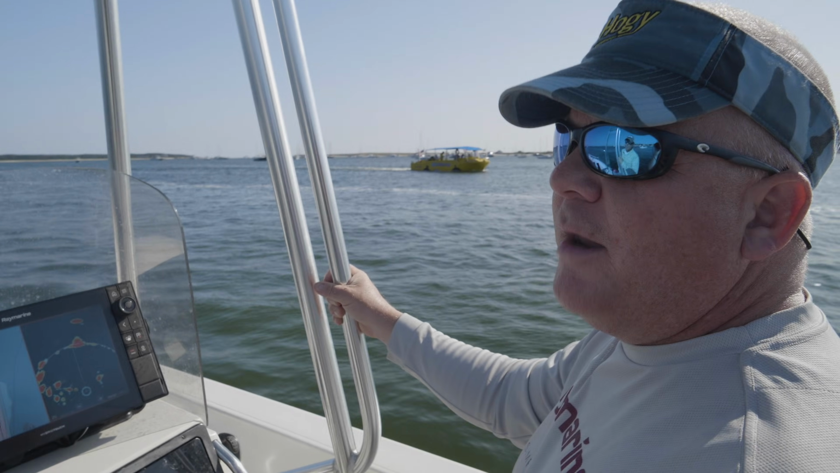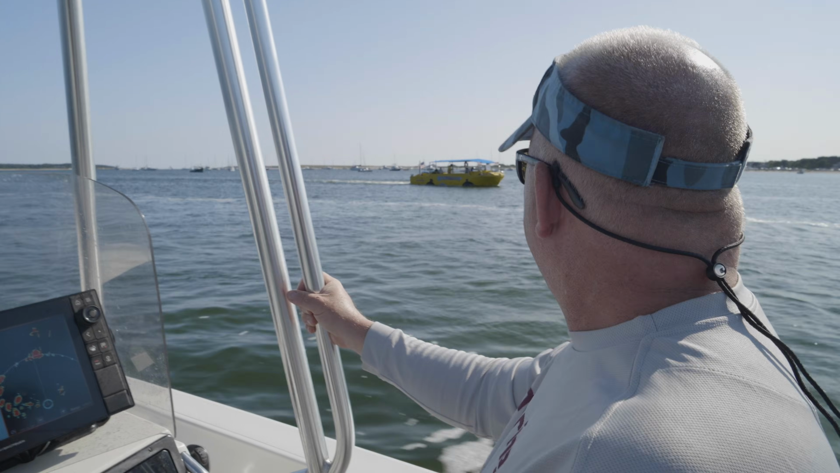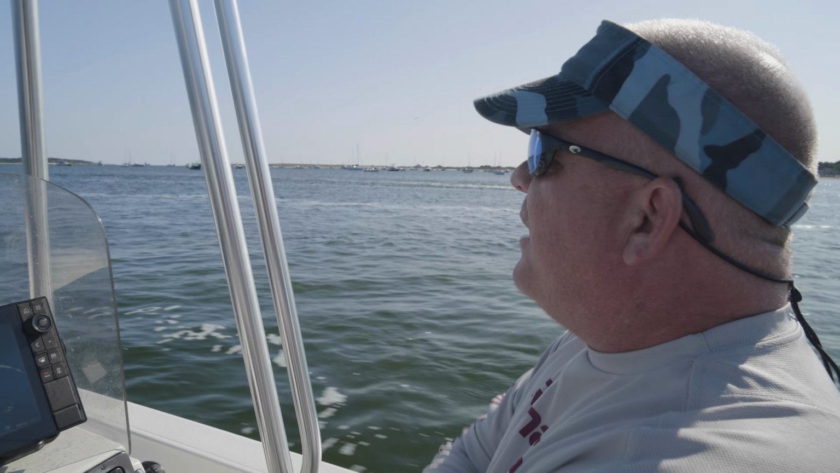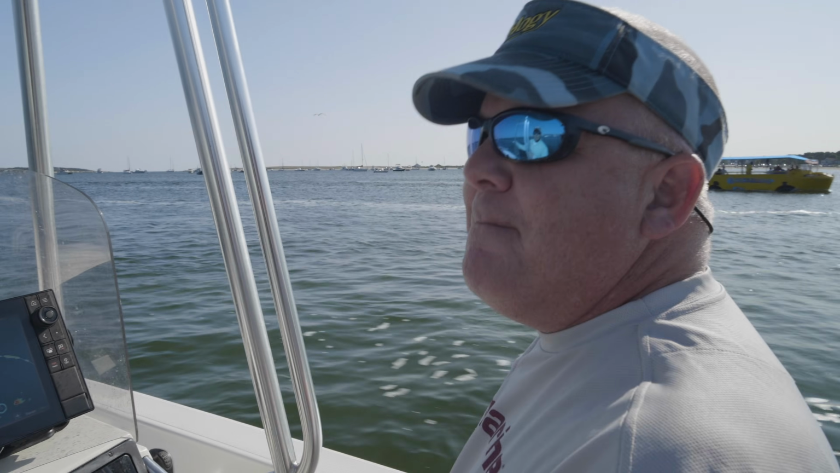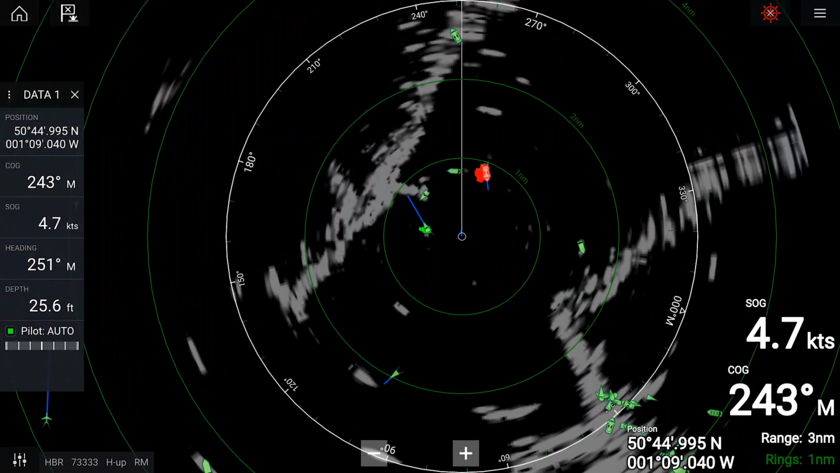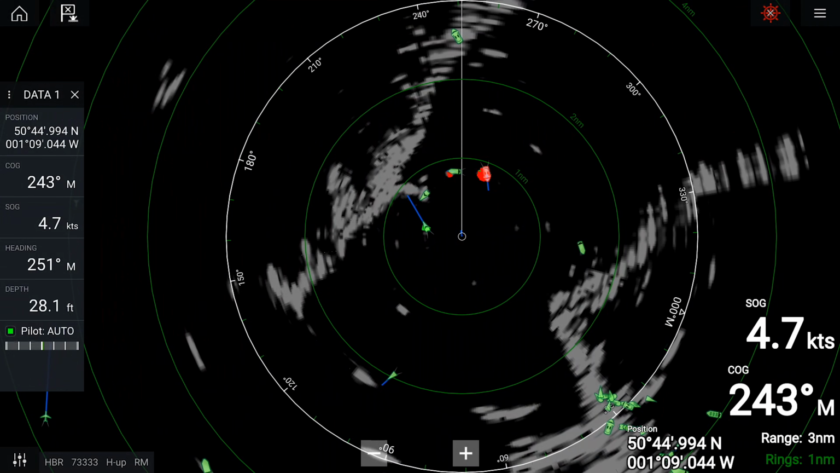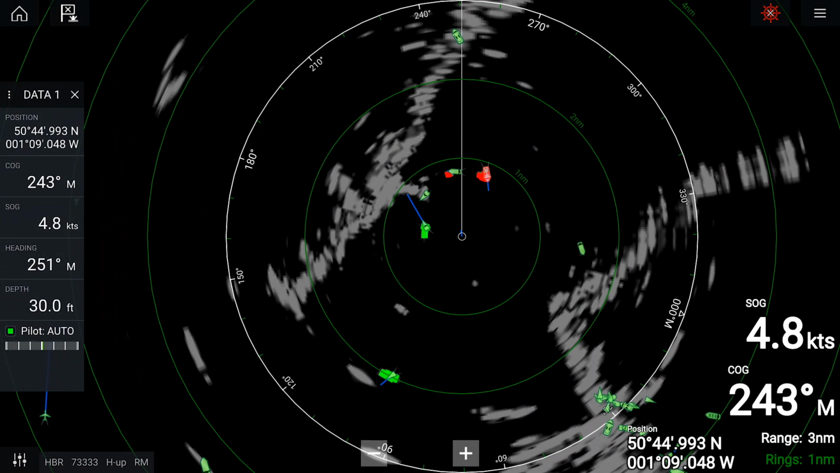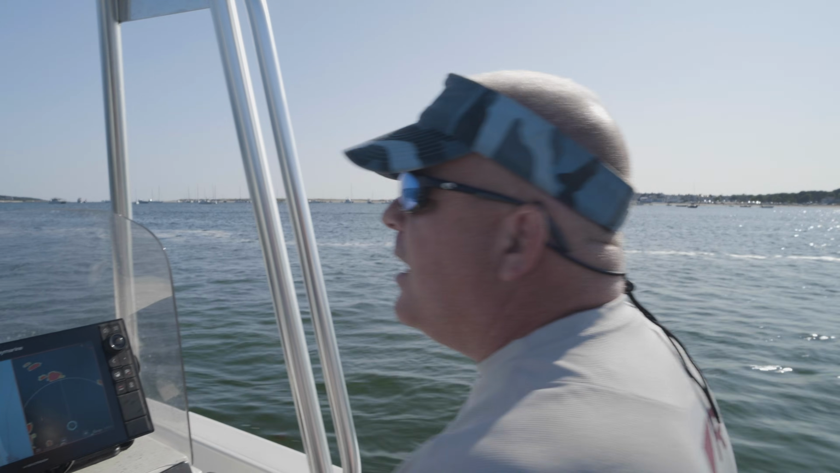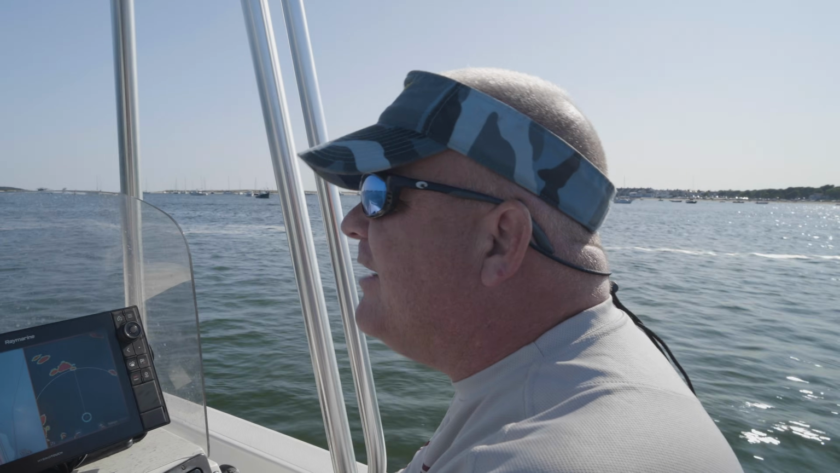MARPA is manual automated tracking. So I could put a little cursor on him and it would acquire his target. This has ARPA, which is automatic tracking. It will show him as a green target because he's going away. It'll show this boat as a red target because he's inbound. Doppler shows motion. That's why they use it on weather radar. So yeah, it's pretty wild.